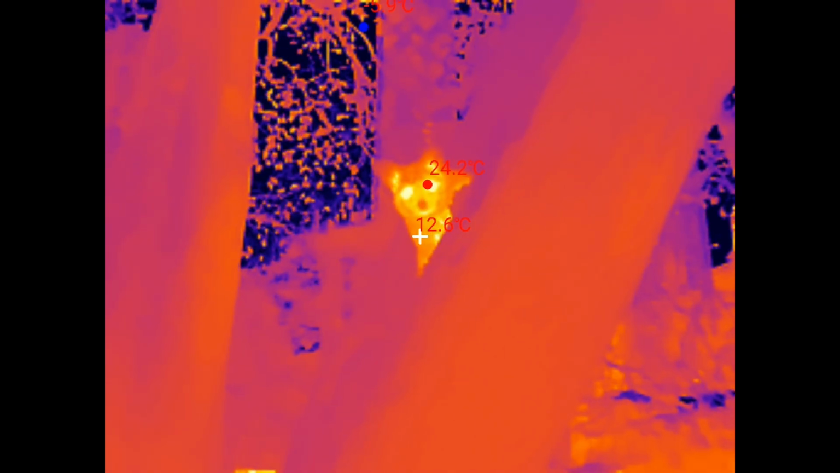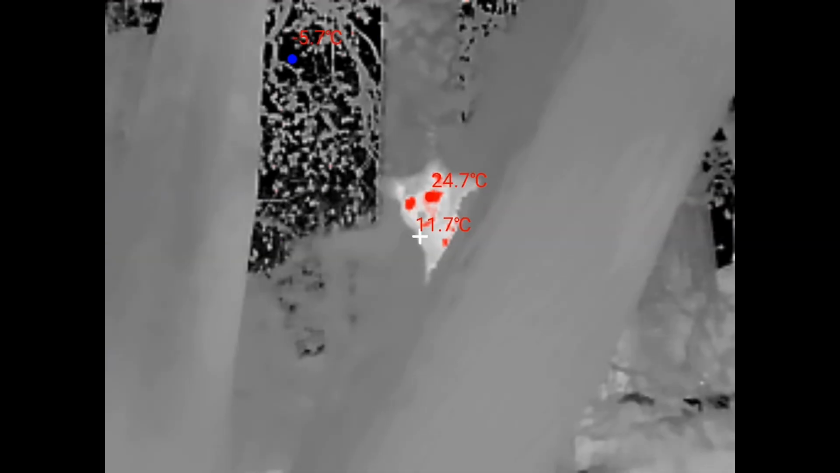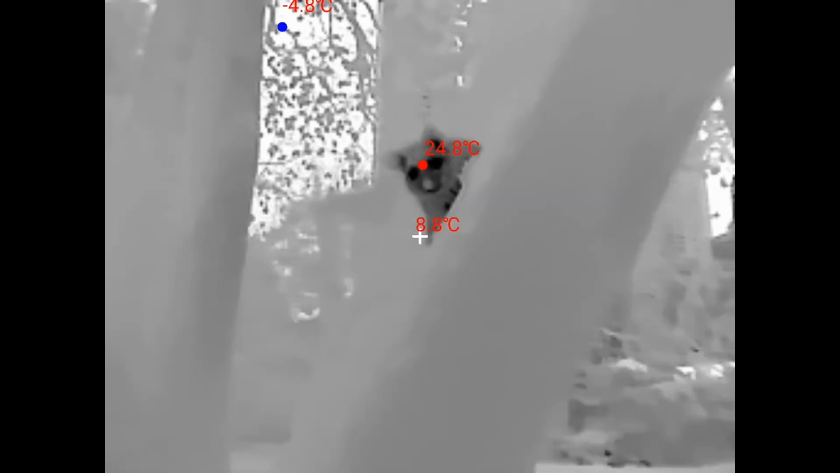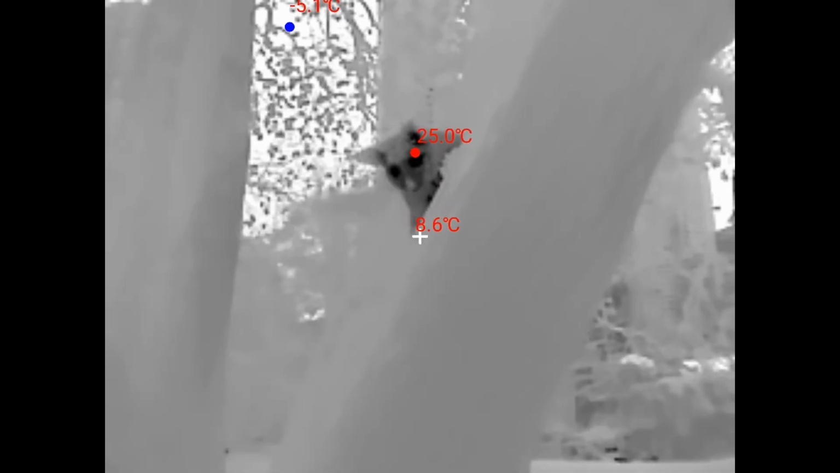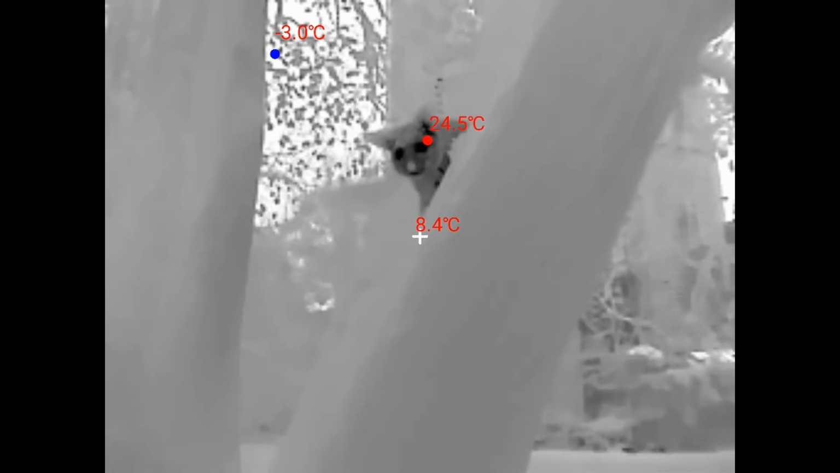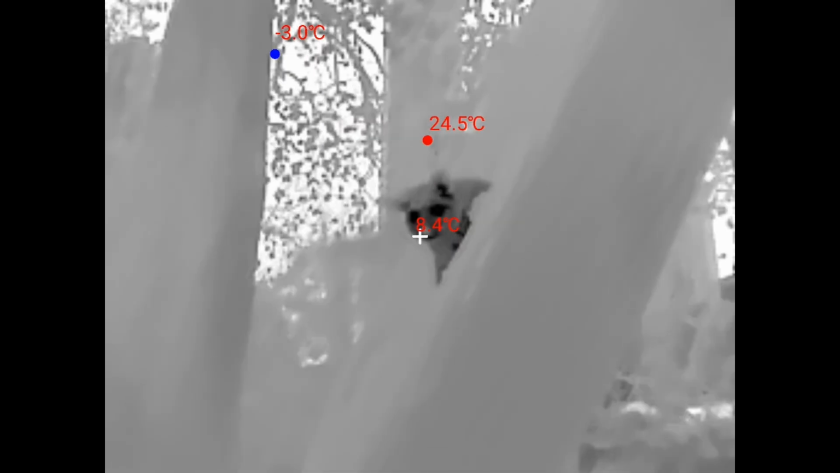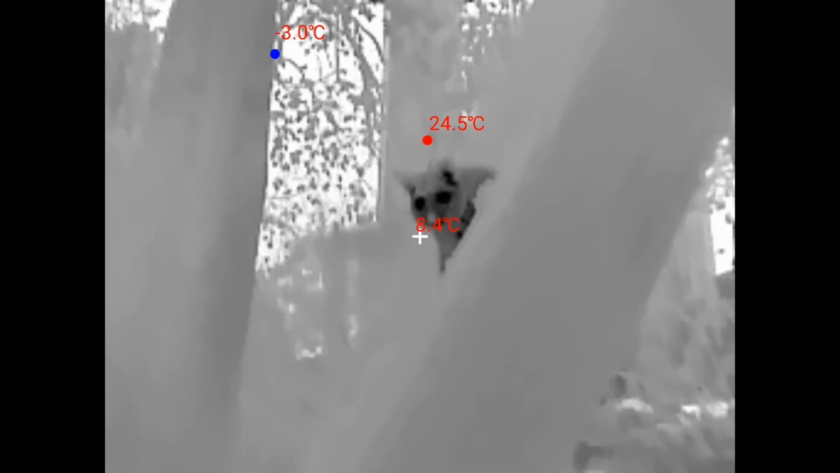and let's hit these other modes here. Black hot might also switch off some of these temperature. There we go. That looks a little bit cleaner now. Wow. Oh, that looks a bit creepy. Okay. So we'll peek around. Oh, here we go.